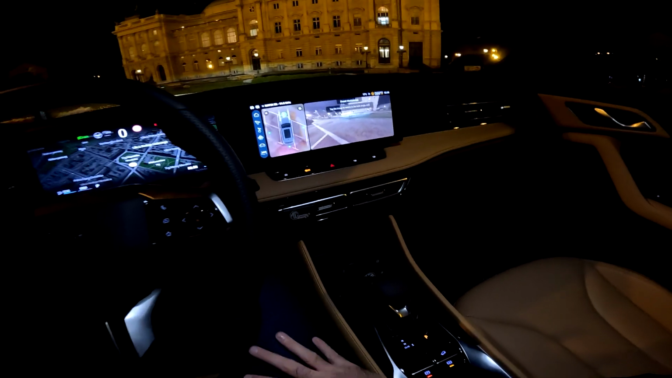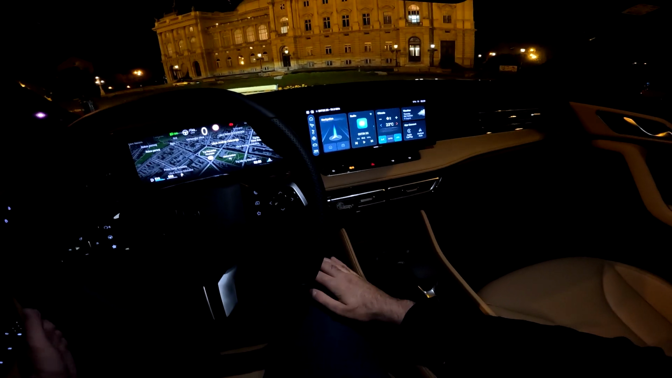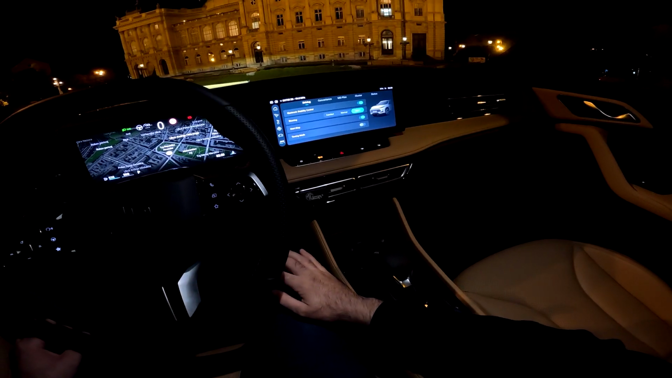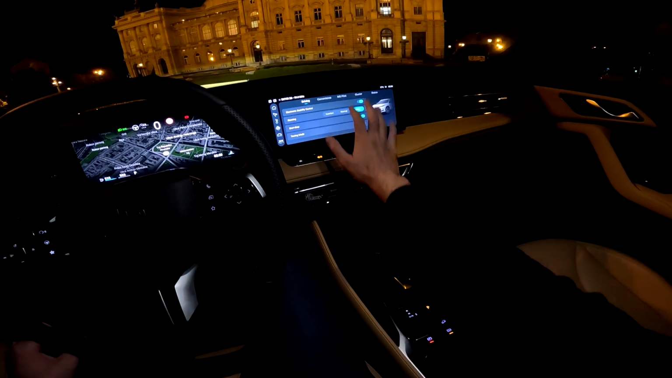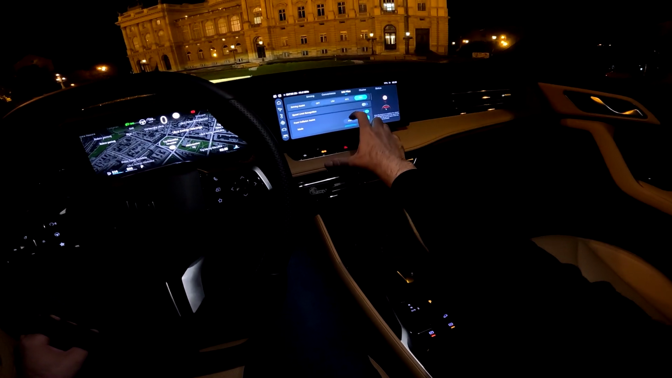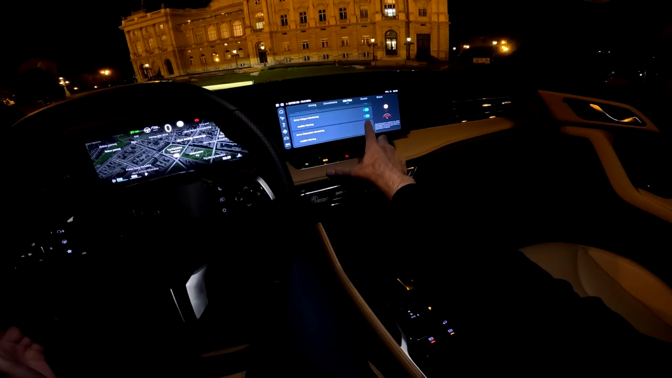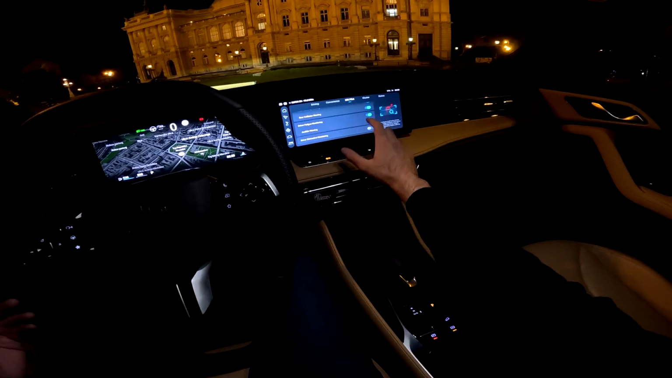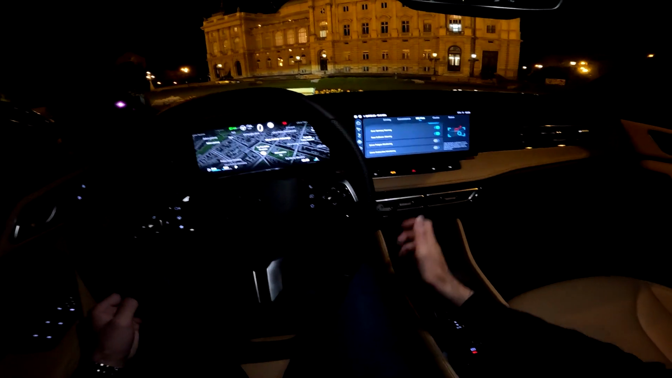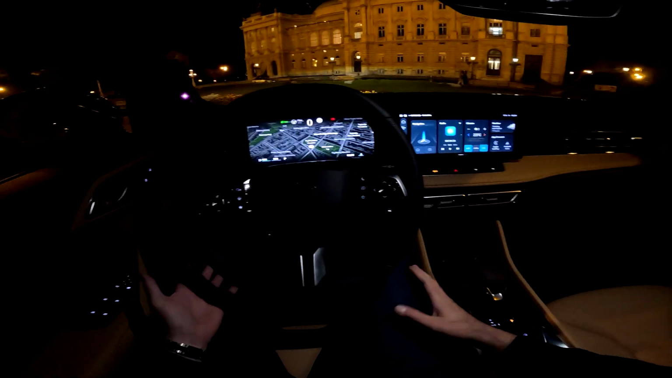Not sure how much the GoPro is catching it, but yeah, very nice detail. It will make the drive easier. Now here is where you have the settings for the driving, convenience and MG Pilot. And here you have the speed limit recognition, so we can deactivate that, as then you will not have the beeping sound as soon as you go over the speed limit. And it is mandatory by law to have the speed warning every time you turn on the car. So it's the law in Europe for the new cars.